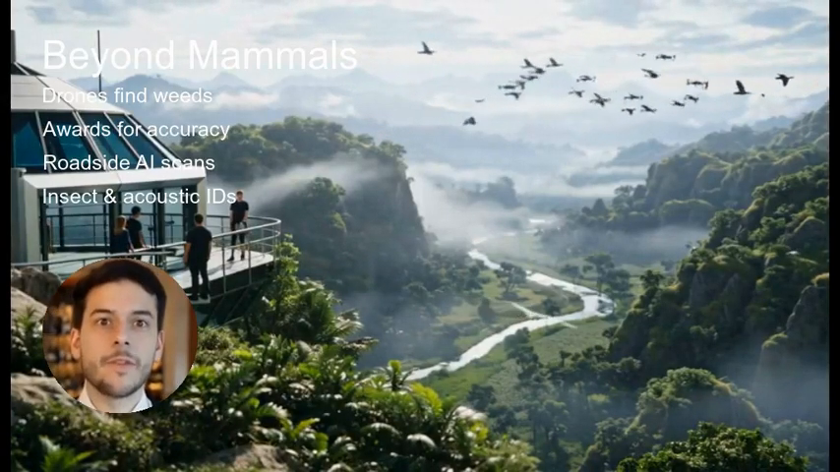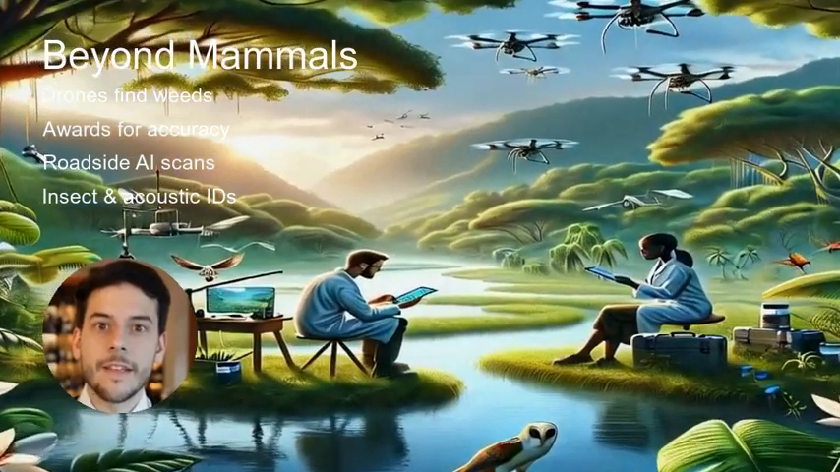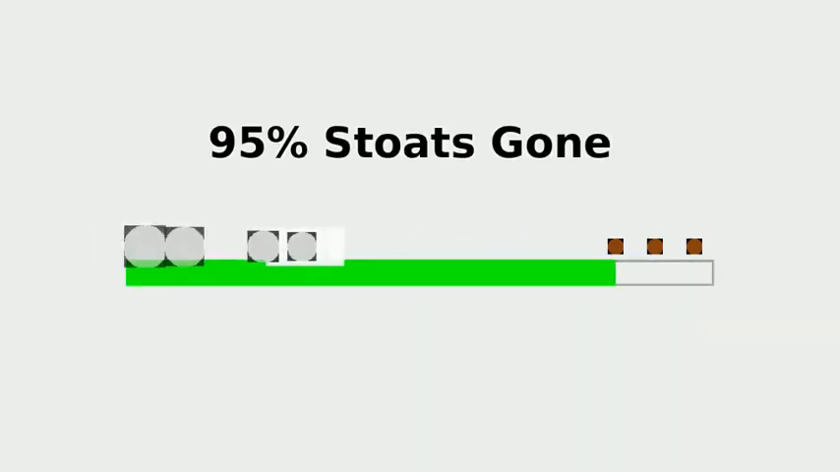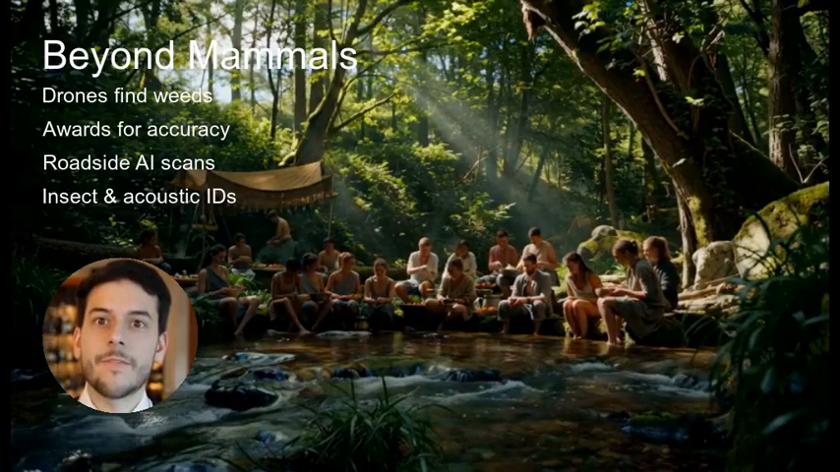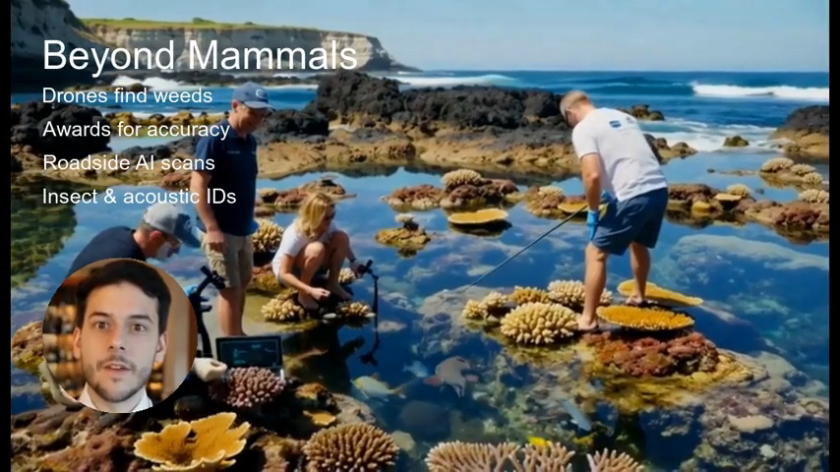Smarter traps also mean precision. Each trigger spares non-target species and saves limited resources, aligning ethics with efficiency. Yet technology alone isn't a silver bullet. Local knowledge, funding, and human dedication remain essential, especially as climates shift.